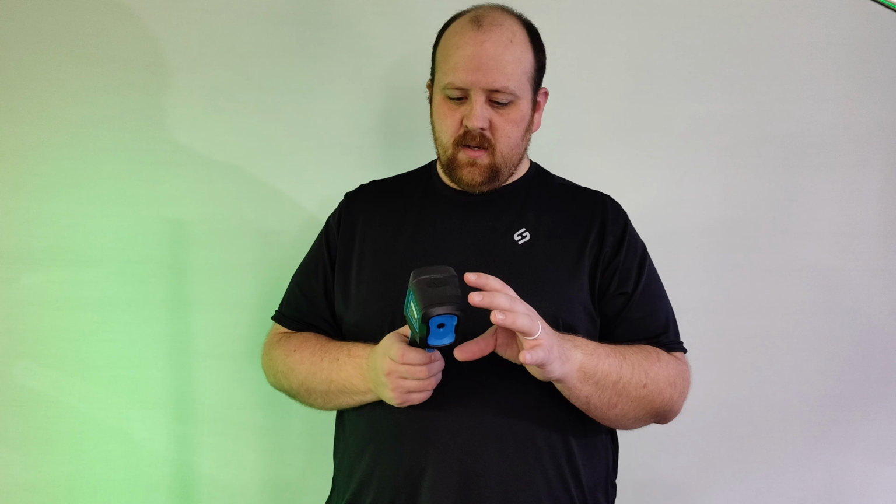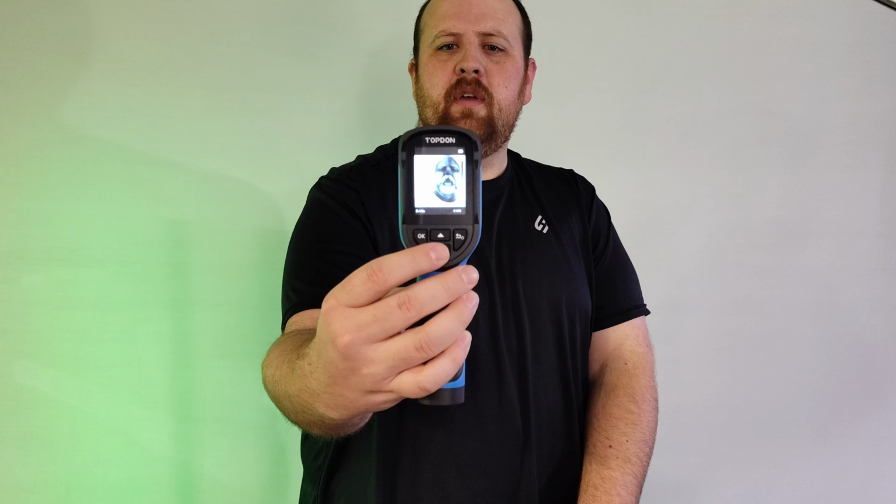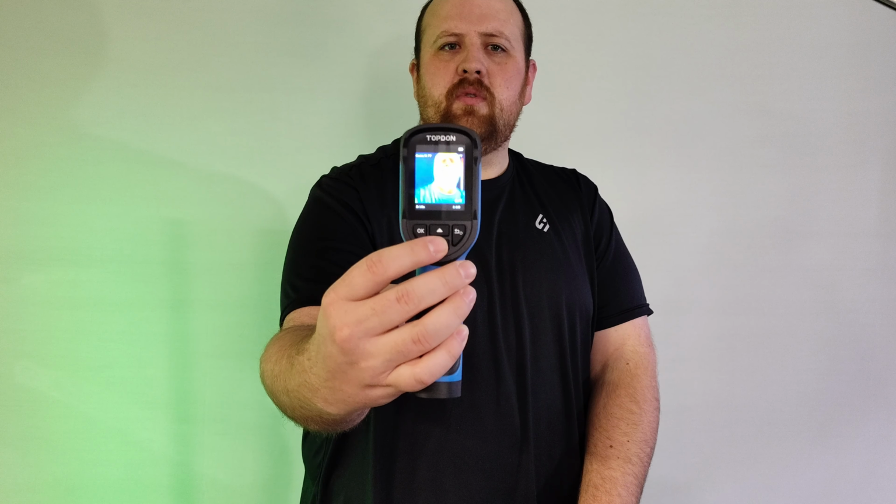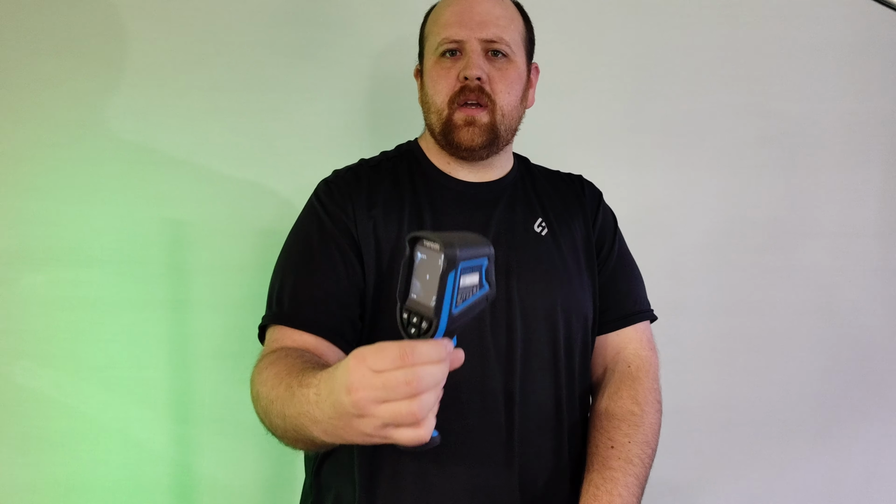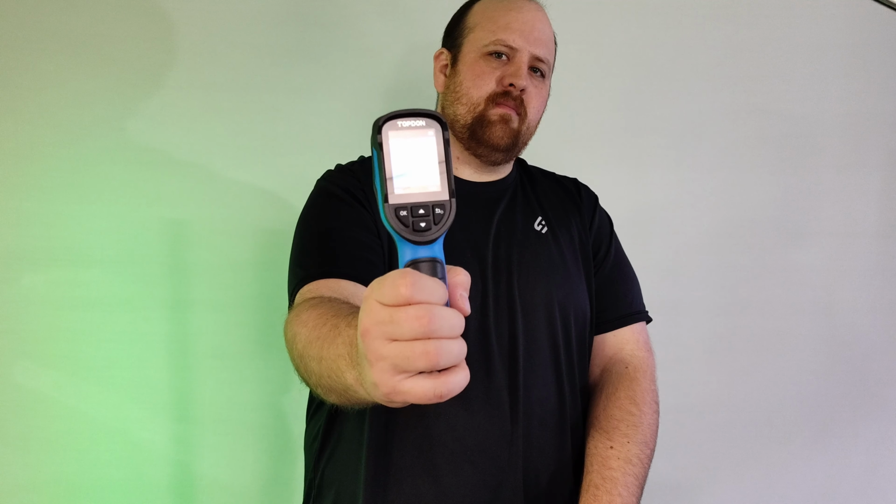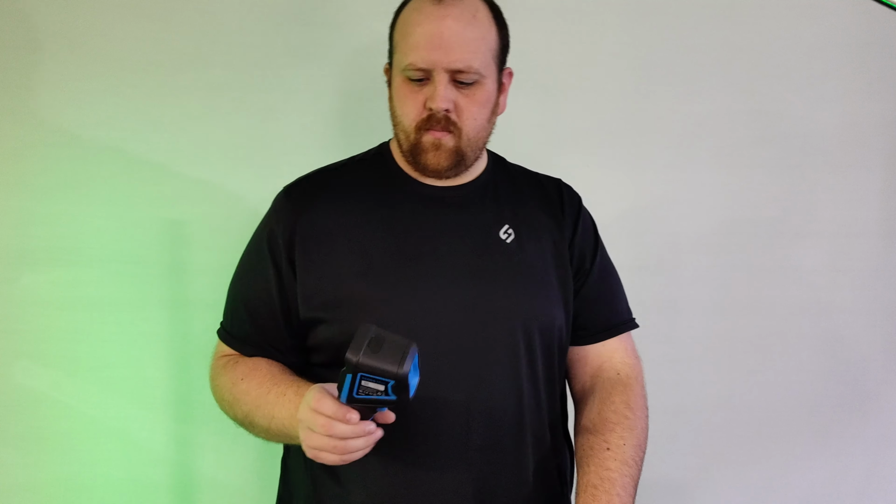The other features it has, on this we have different color scales when we go up and down with these arrows. I think there's about 4 or 5 different color scales that you can change it to, just so you can help yourself out if you're trying to identify something. There's certain scenarios where those might come in handy, but most people are going to keep it on the rainbow setting, the main one that it turns on and uses right away.